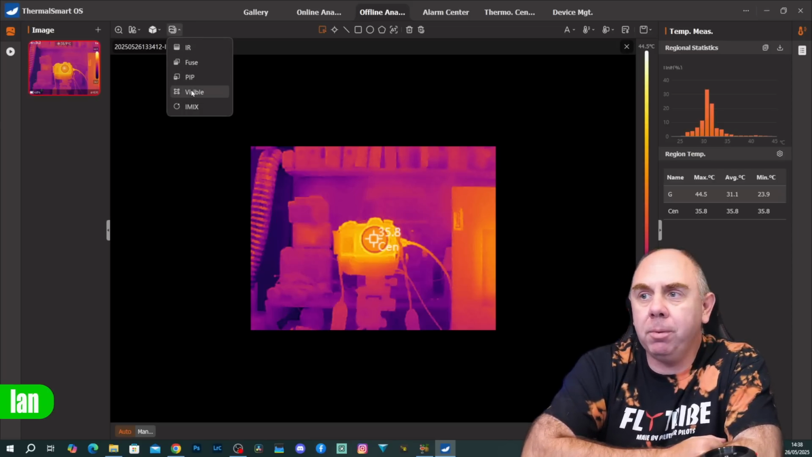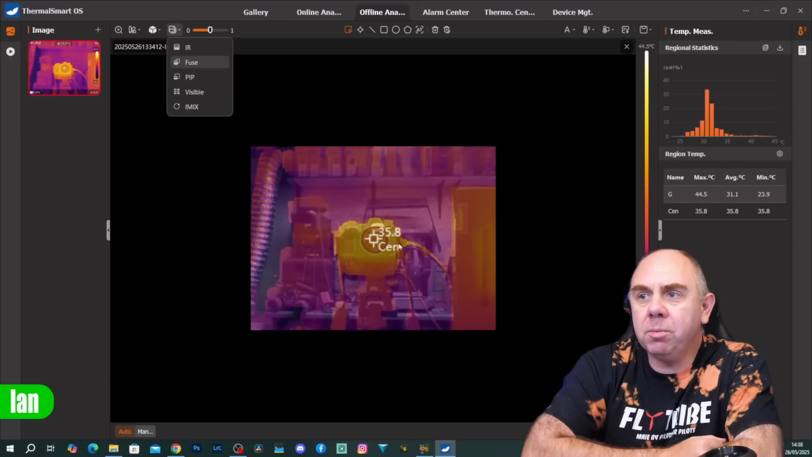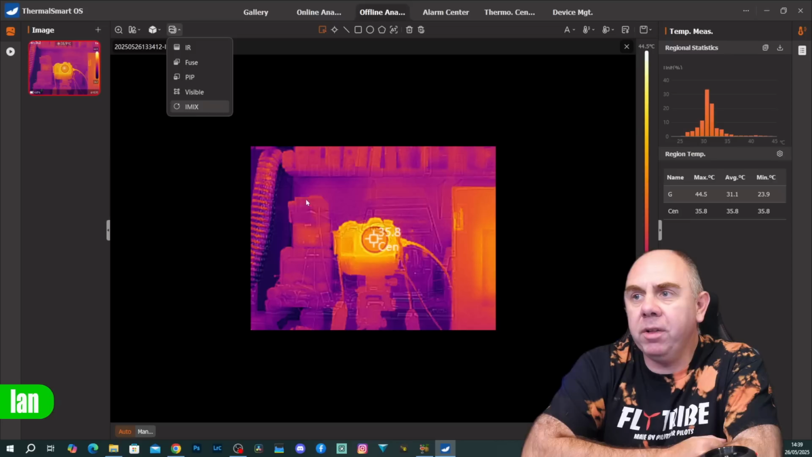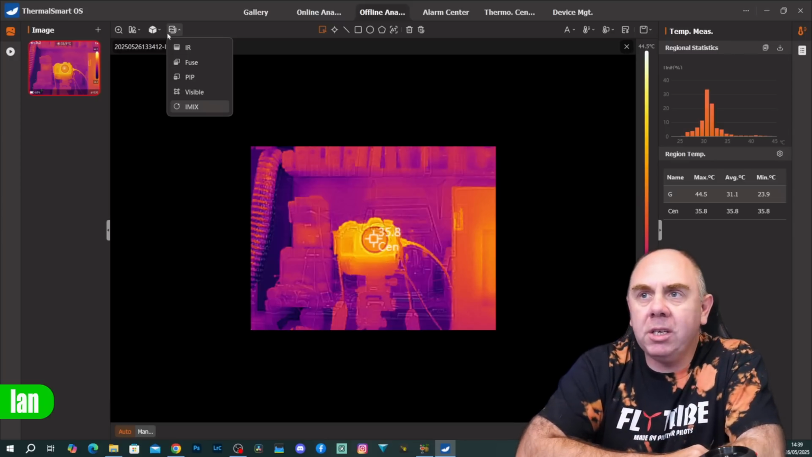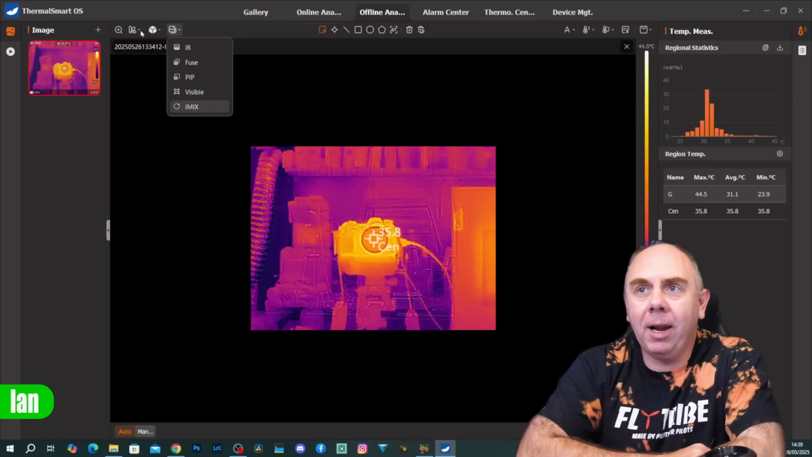So we can go to the visible camera, and there you can see the image there. We can go to the fuse mode, which is a combination of both, picture-in-picture mode, or even the IMX mode, which overlays the two images to allow you to see in a bit more detail. You can even do things like change the color palette at this point.